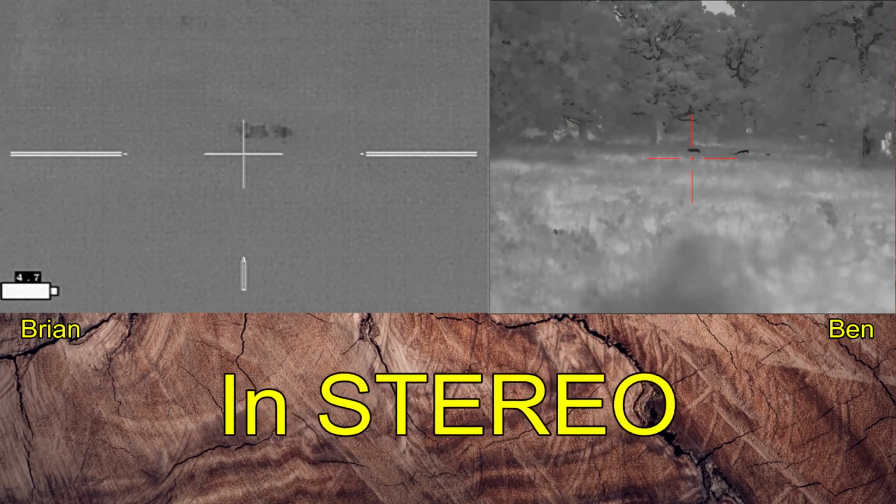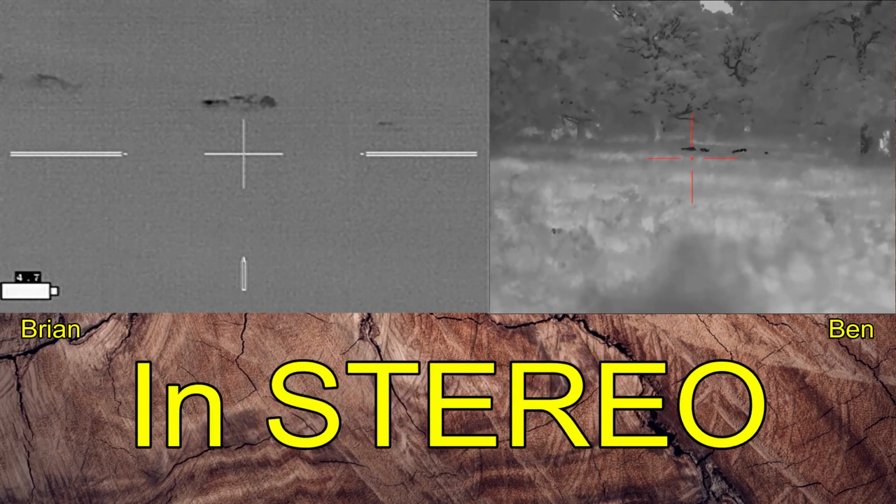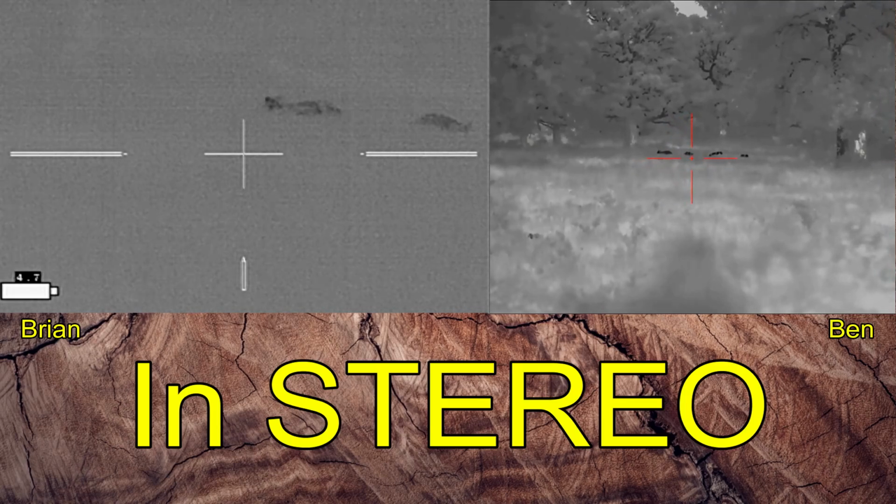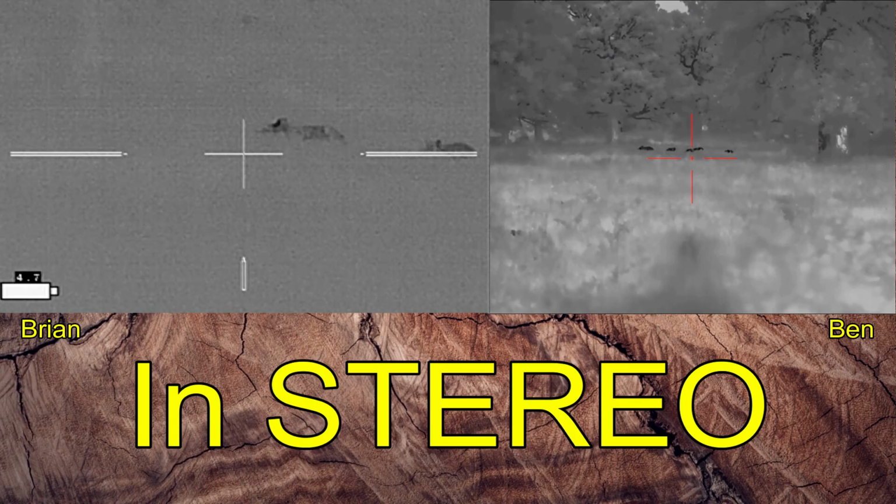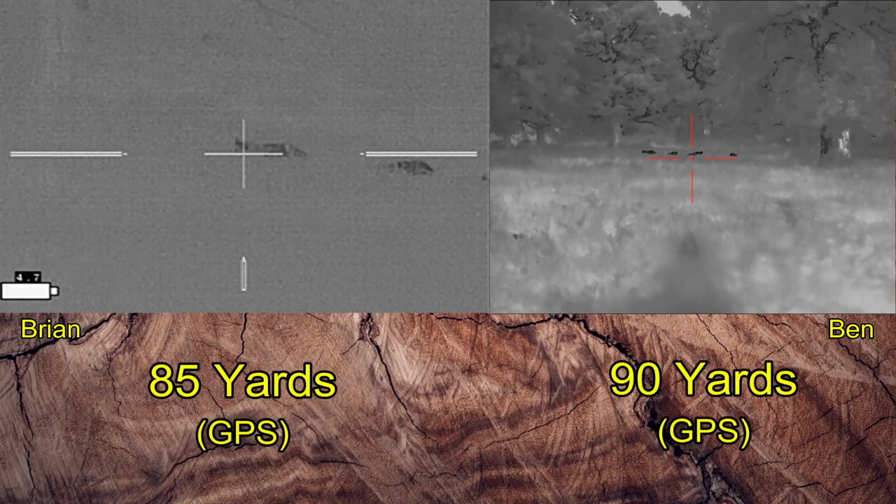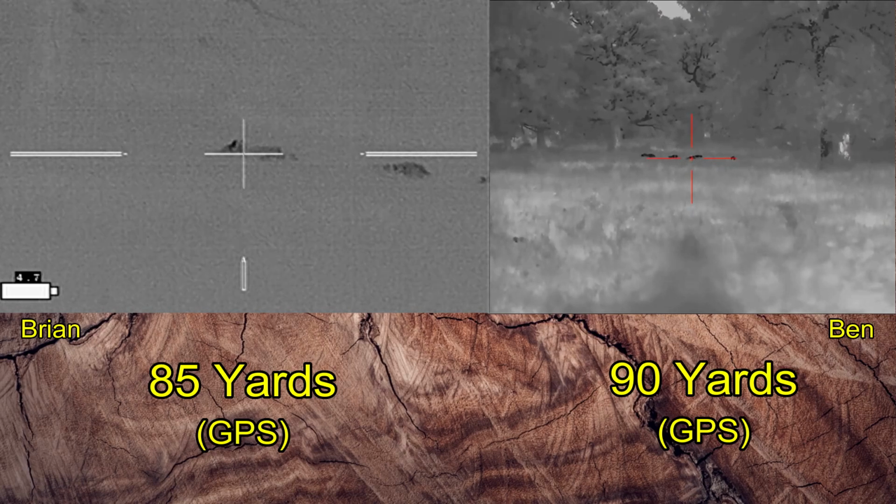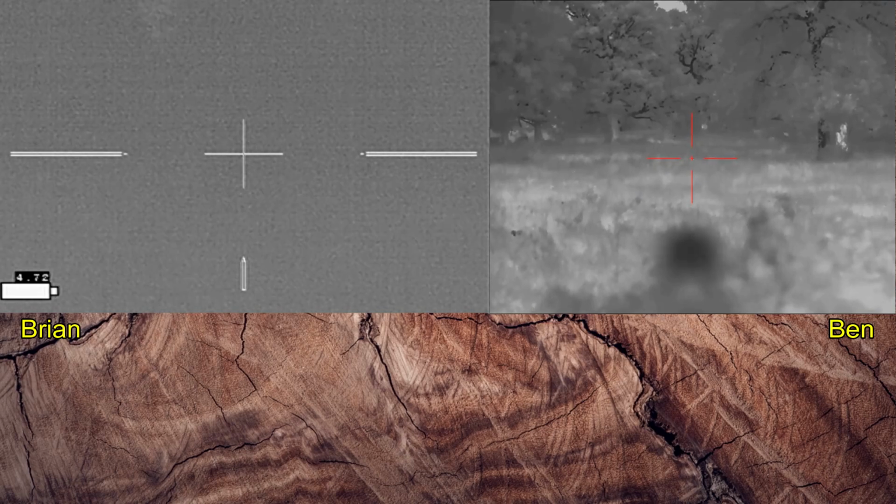Do you want to shoot? You got any of the other big ones? I have the one on the far left. Far left, right? Shooter ready? Shooter ready. 3, 2, 1. Both of our hogs go down.